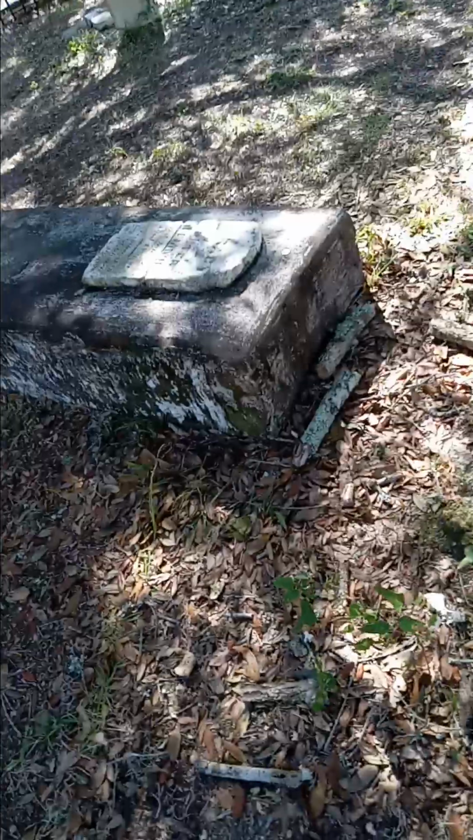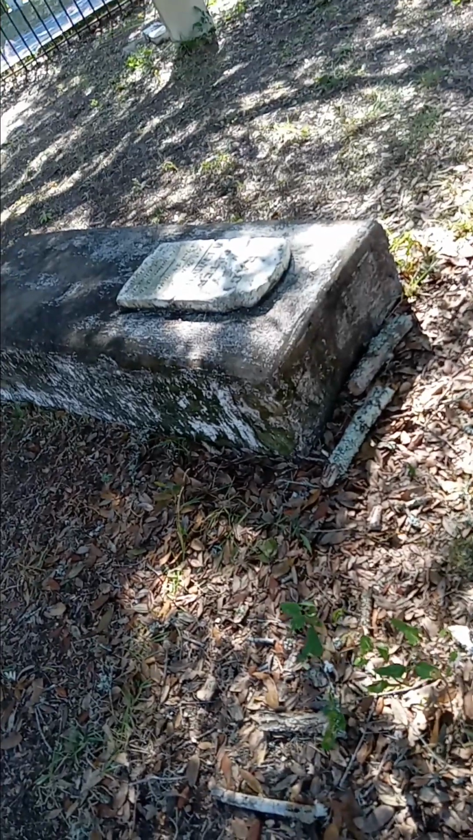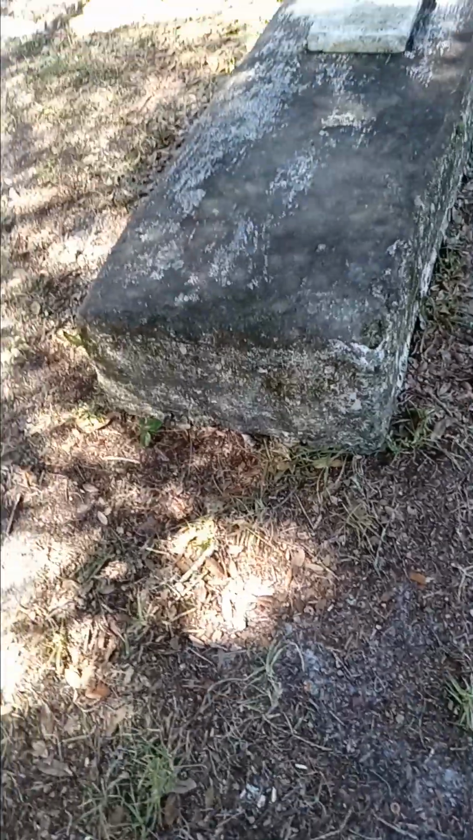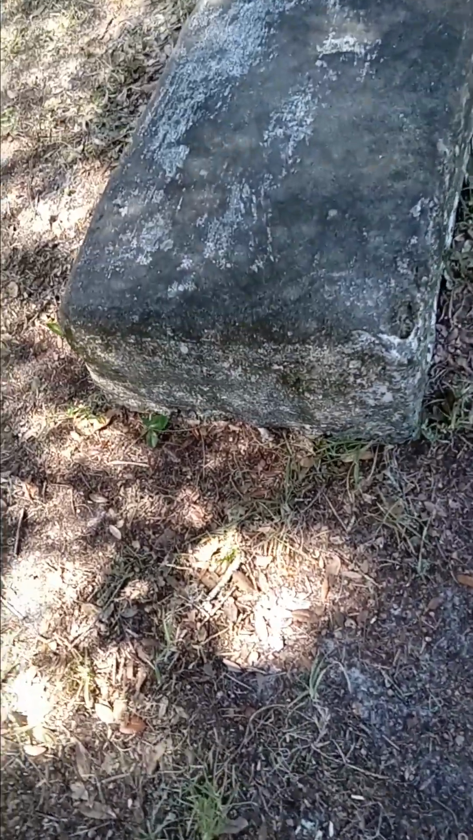It's somewhat uphill this way. You see the two little logs next to it. But I guess you could say the grave cradle is thick. It's probably above the ground. It's what, one, two, three or four bricks above the ground.